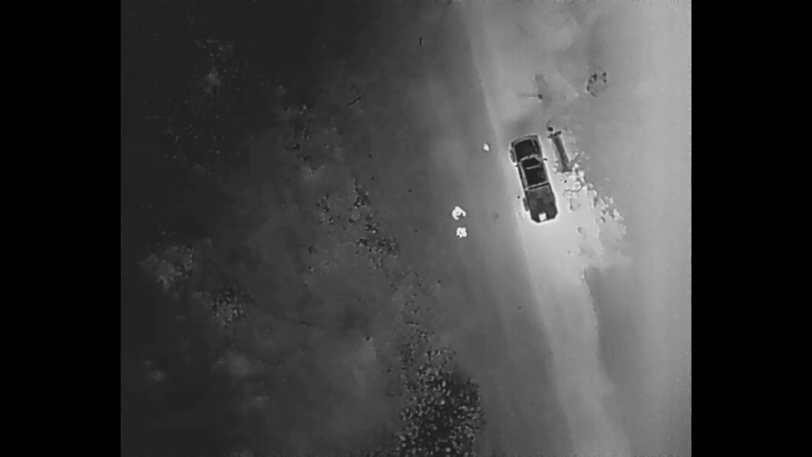From this view, you can see the two individuals as well as the pickup truck. And if you look at the rear or the bottom of that pickup truck, you can see the slight white square. That's actually the ground controller, the laptop there, that's running a little bit warmer than the flatbed itself. You can see some warmer liquid up to the front of the vehicle, and then you can see the heat emanating from the building there that's on the right of the vehicle.